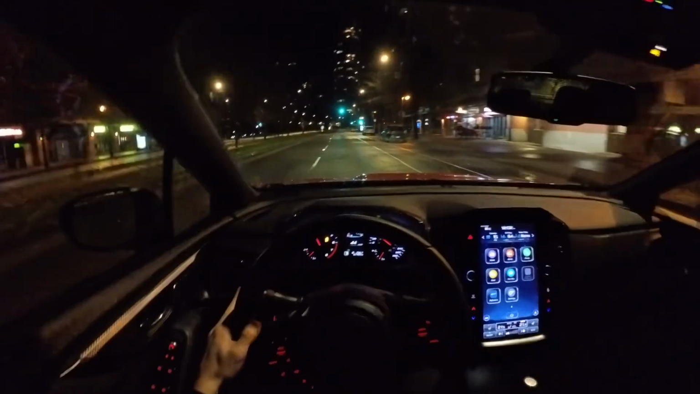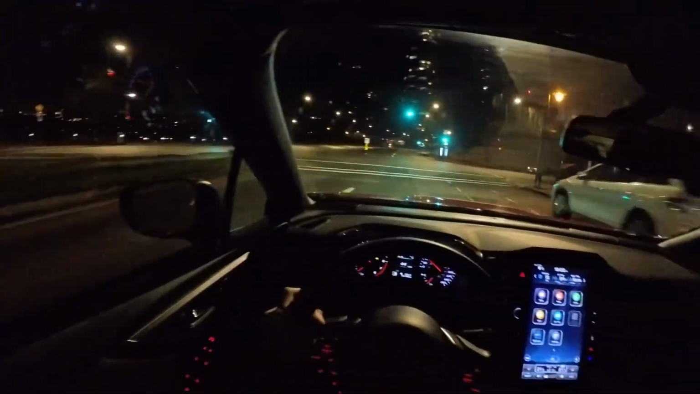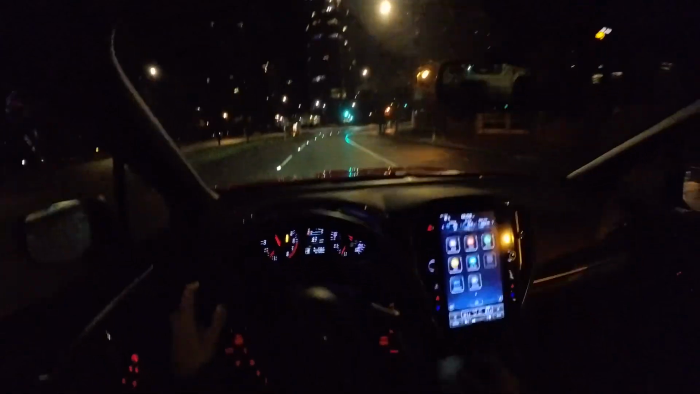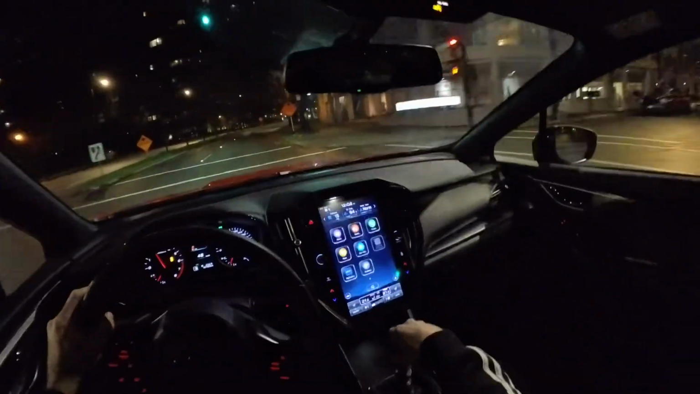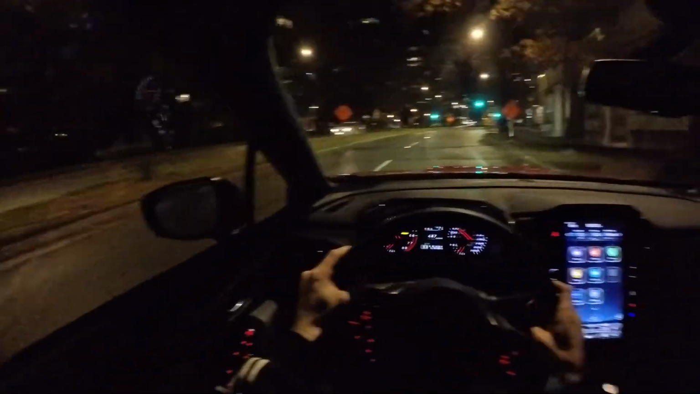So yeah, I'd say so far, having a car like this for 2 years, and a sporty car at that, and one that I've kind of played around with and modified and really driven pretty well, it's very hardy.